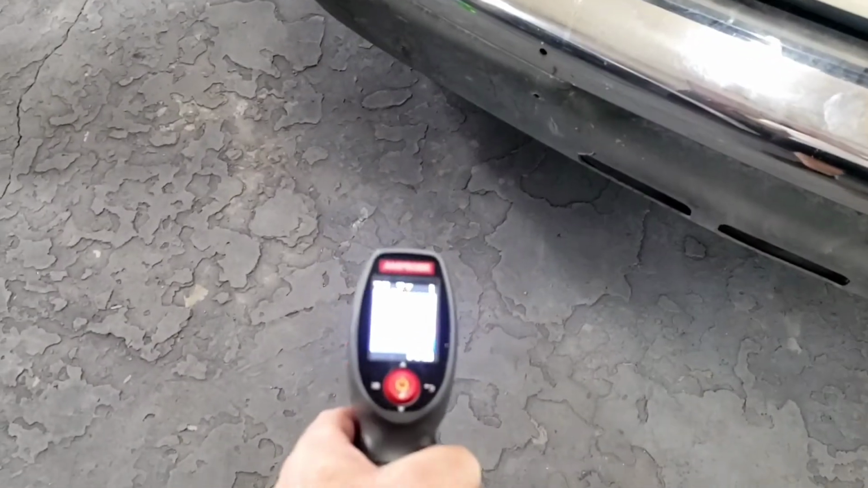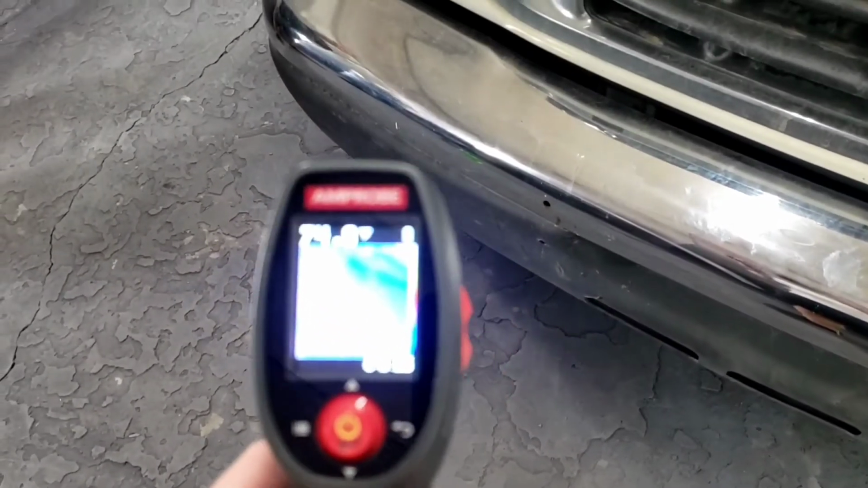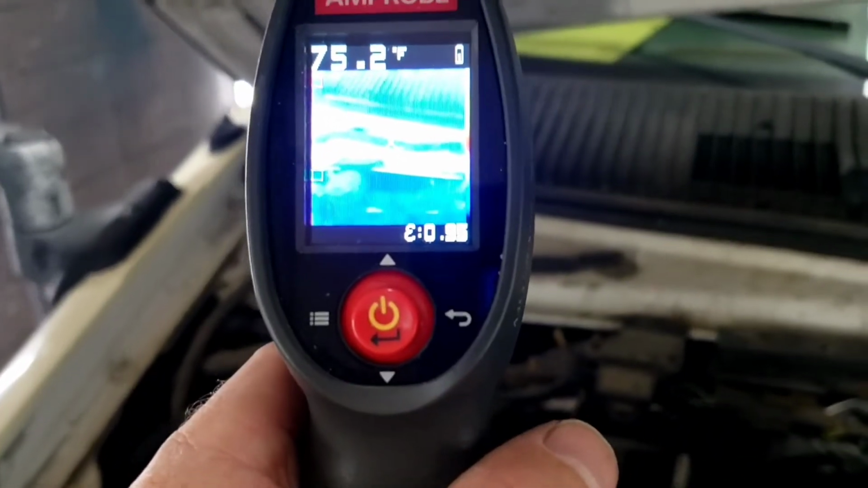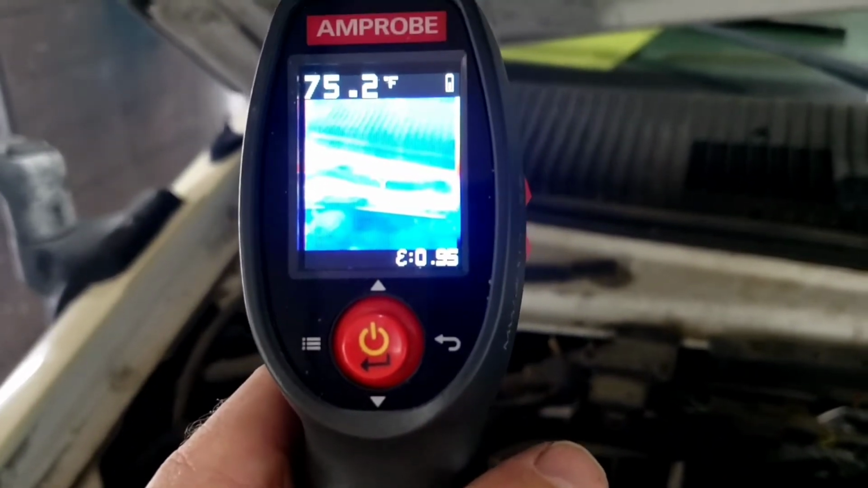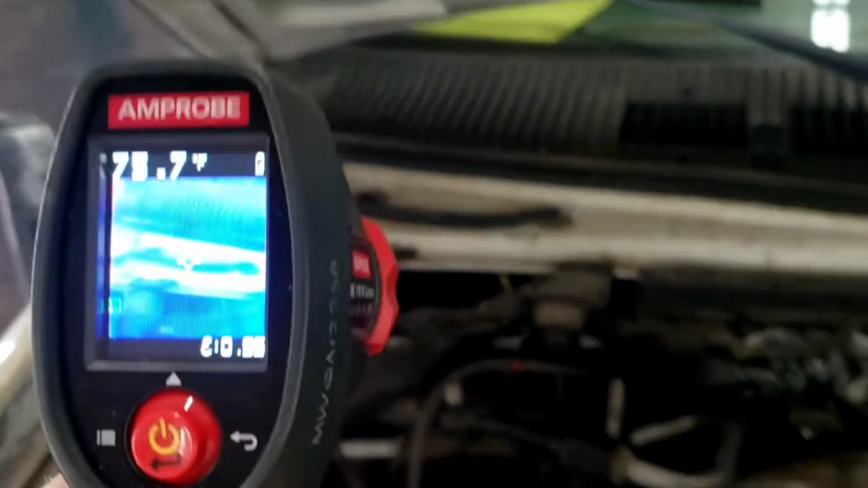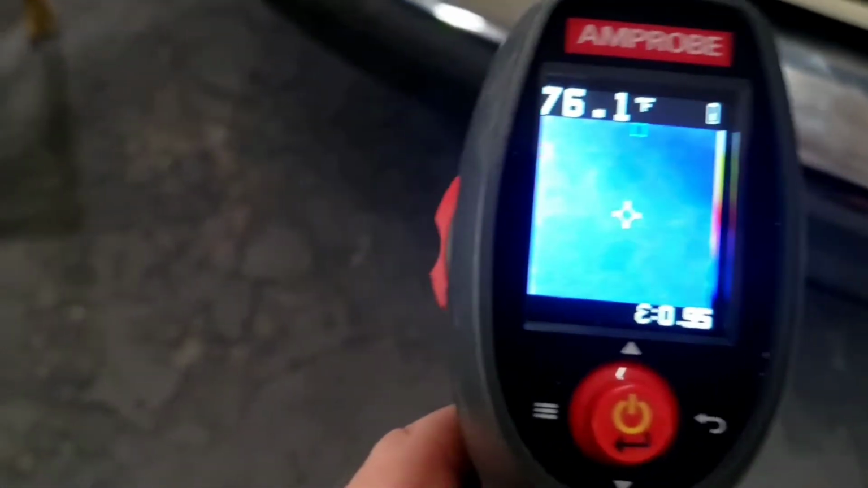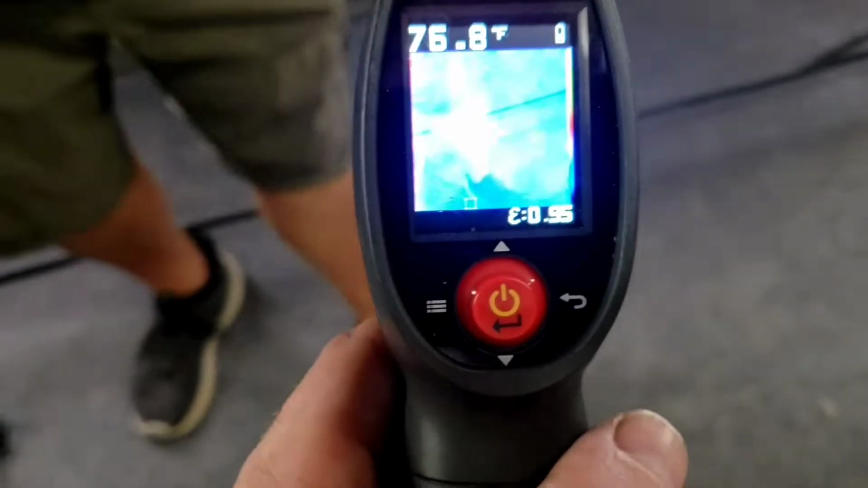We'll let it equalize here again. Remember, we started at 71. We did some checks around here, around the vehicle. You're talking 76, 77. Just showing 75 degrees, depending if we're using this one, the FLIR one, or that infrared thermometer there. But it's definitely going up. Like if you look at Steve's legs here,